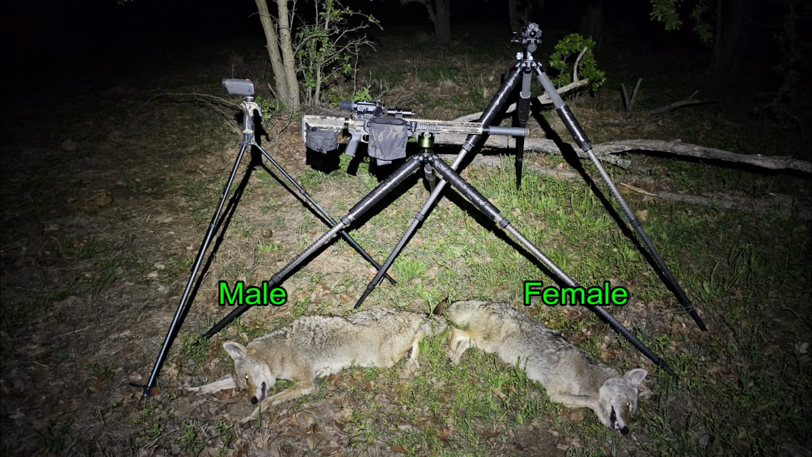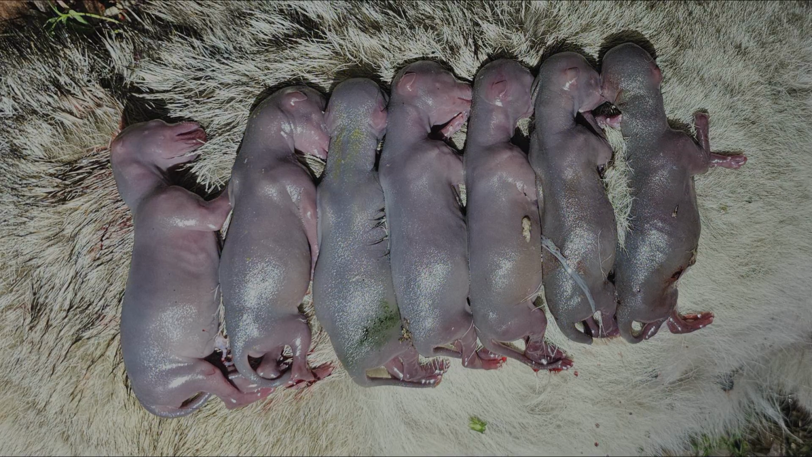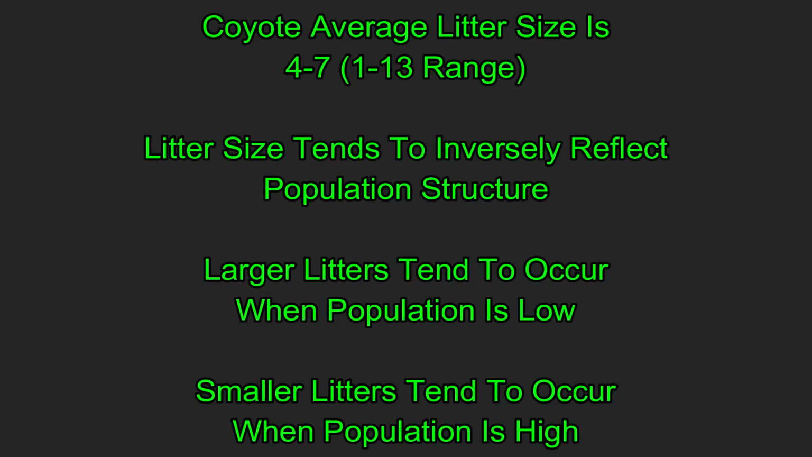No hogs showed up, but I came away with a male coyote and a female coyote, and the female coyote was pregnant with 7 on board. Now with hogs, we like to look at fetal counts to find out what sort of impact we're having on the future population of hogs. We can do that with coyotes as well, but coyotes are also unique in that their litter sizes are reflective, or inversely reflective, of the population structure. The average litter size is about 4 to 7 pups.